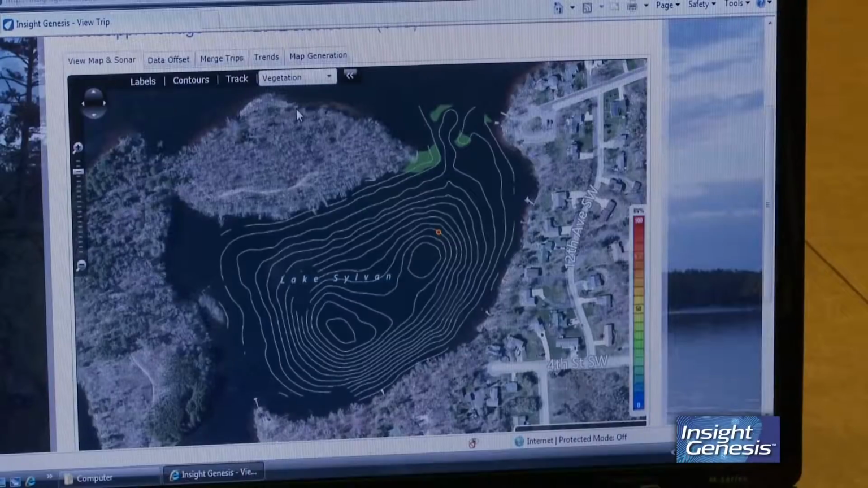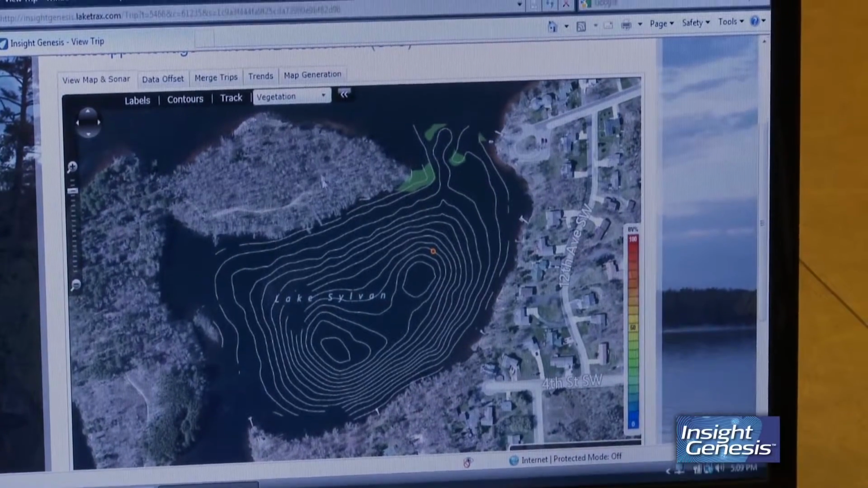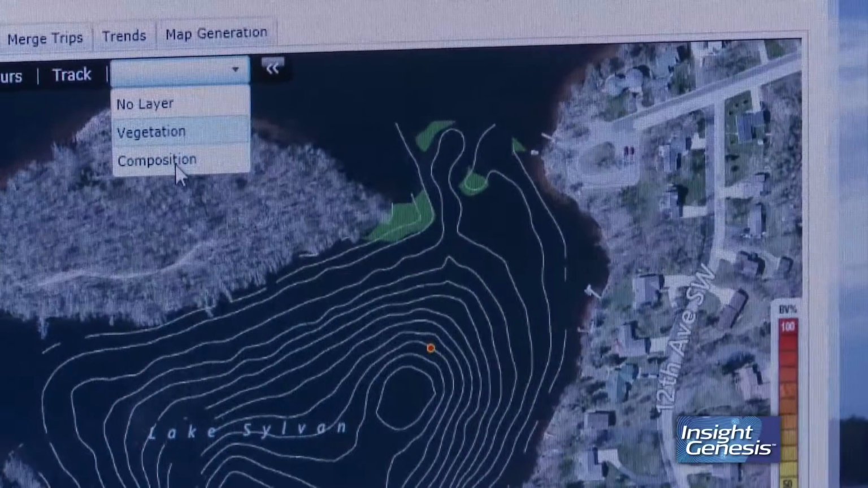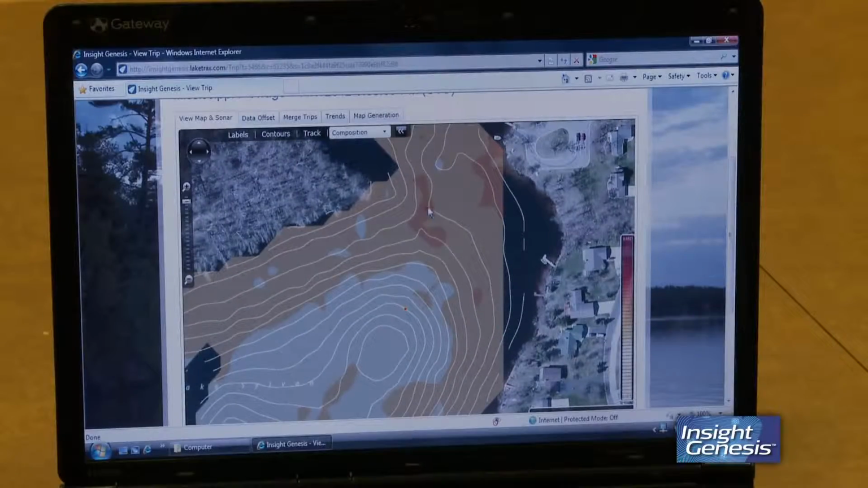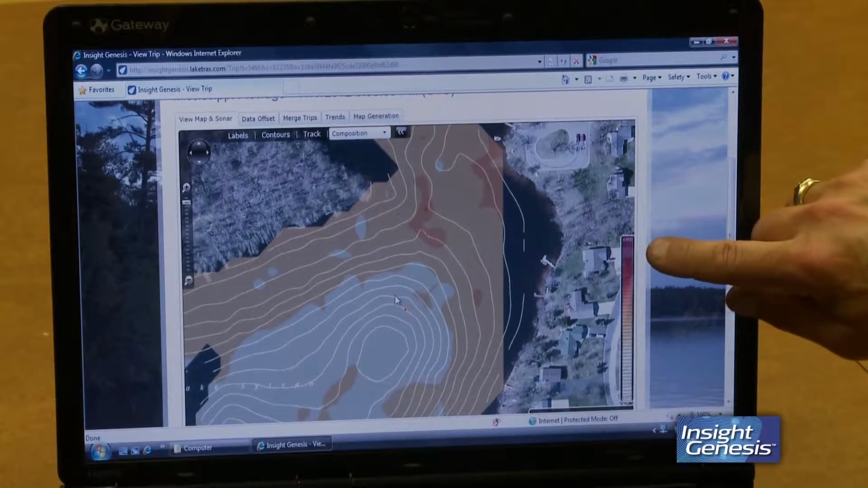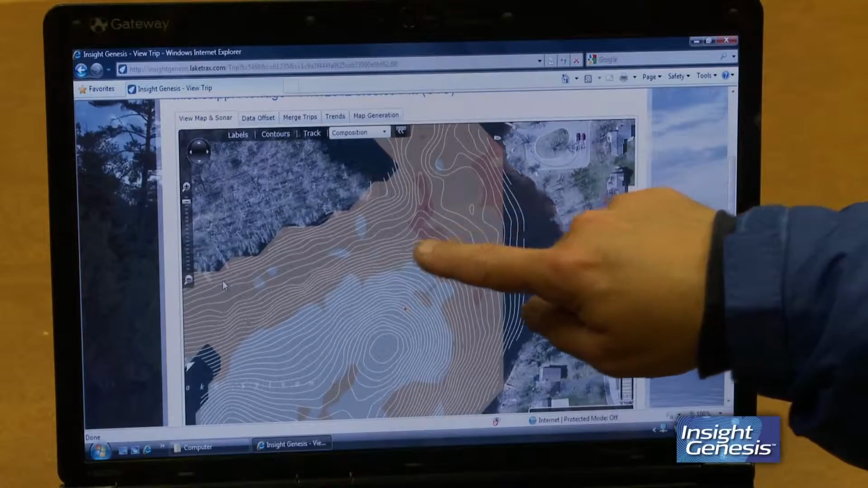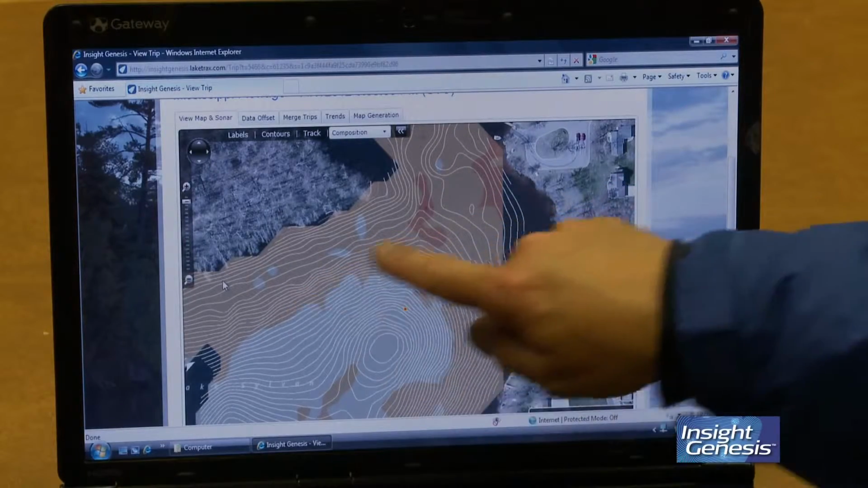You can see the vegetation layers. This Lake Sylvan has very little vegetation. A little bit up here. You can also look at the bottom composition. The red is the hardest part, and the soft is the gray right now. The more red it is, the harder. The more white it is, the softer. So what's even more intriguing to me, these hard pan spots, but these soft areas in this hard shell.